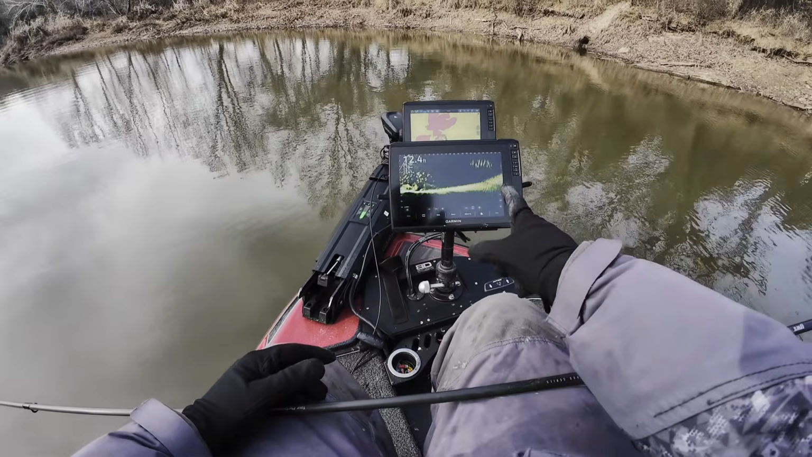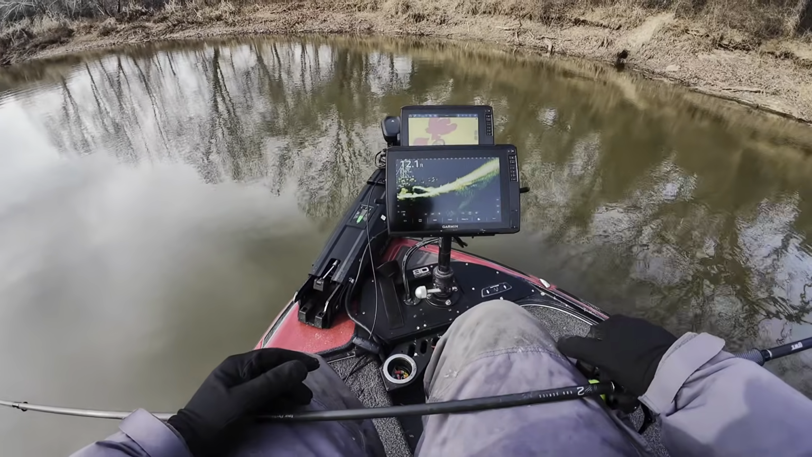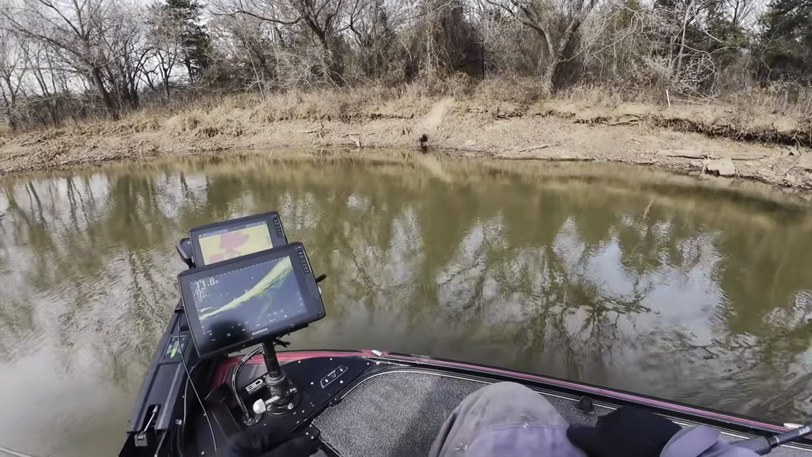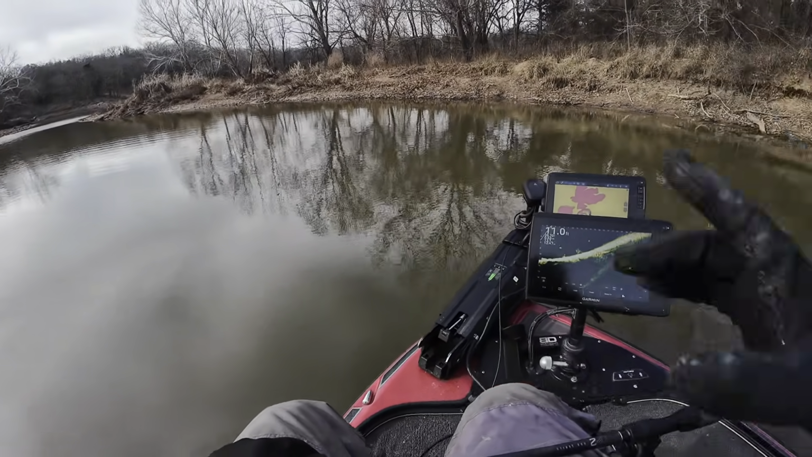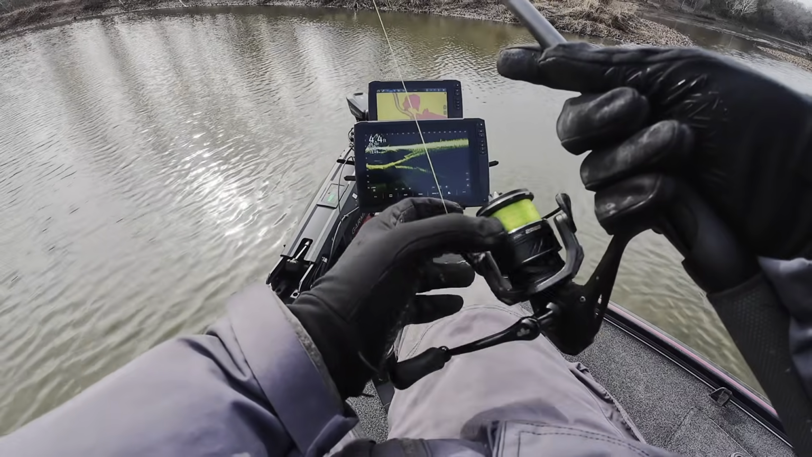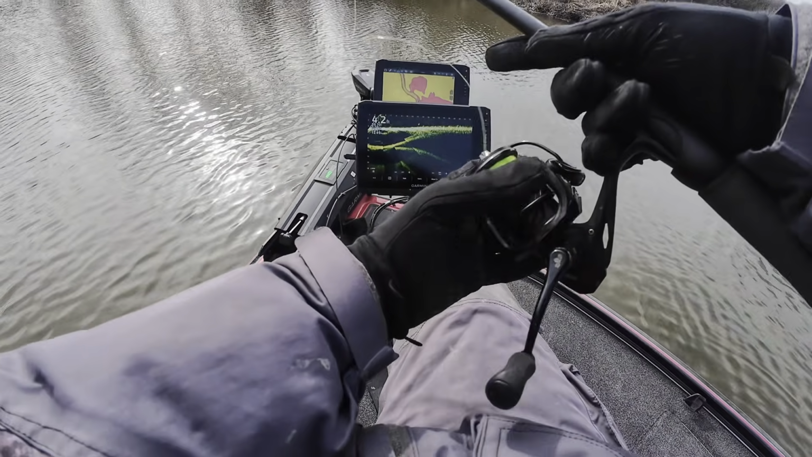I just seen something big up here going up towards the bank. There's a beaver slide right there. Definitely some beaver life. There's another beaver slide right there. Seeing some trees chewed up. So, some beavers, of course. I see some bass up here, 16 foot away, right on the bottom.